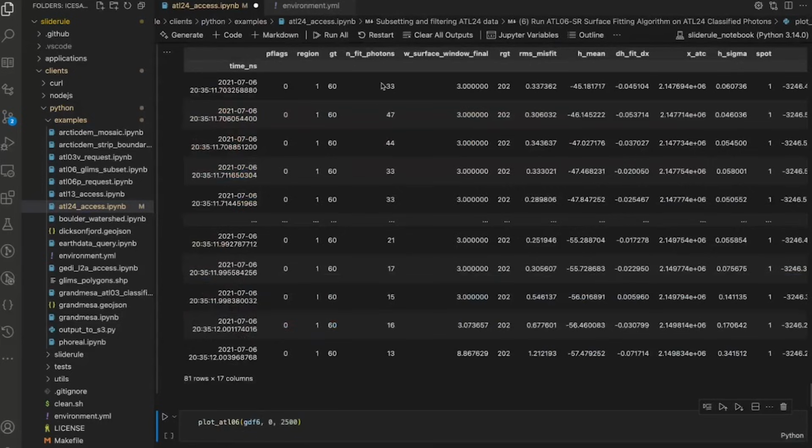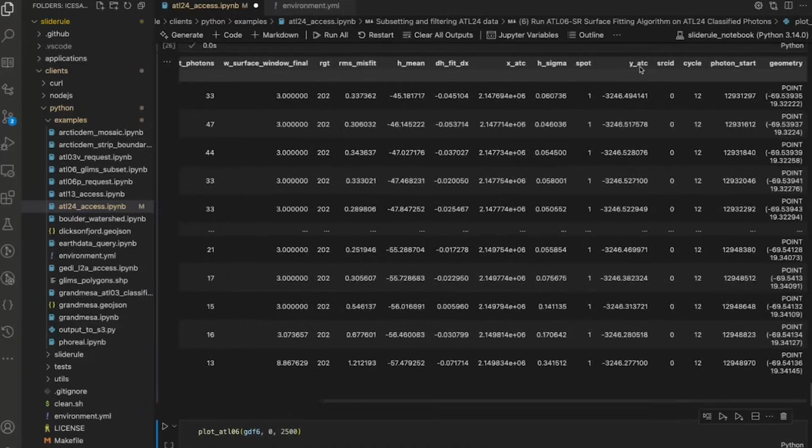We're going to get different fields in this data set because this is really now like an ATL06 product, but we've fooled it by giving it bathymetry instead of land ice photons. So we get number of fit photons, we get the surface window, we get the misfit, the RMS of the misfit, we get the slope here, and so forth.